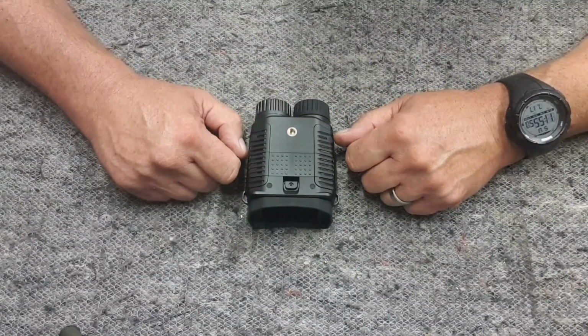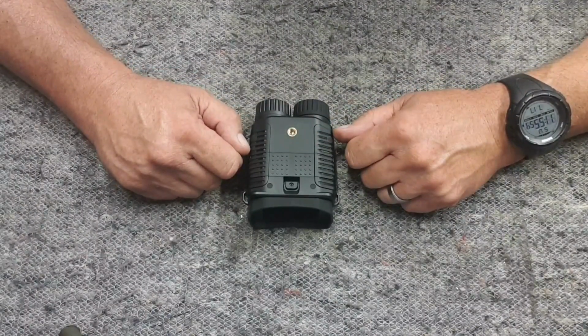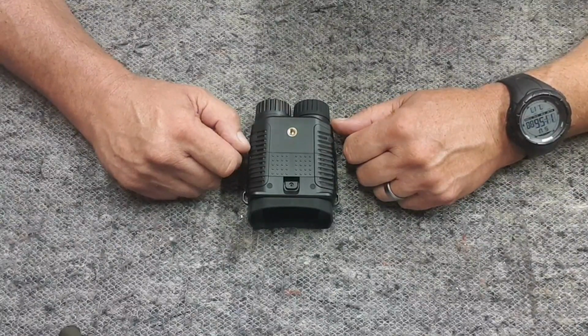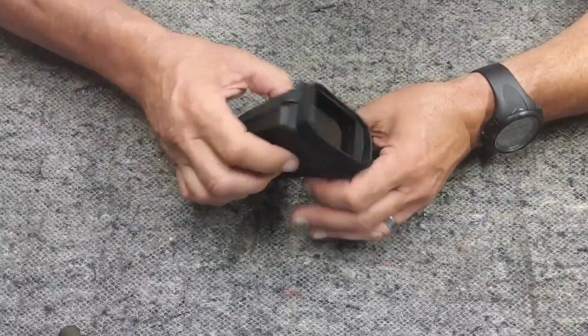Really handy for when you're using these for spotting. If you don't want to keep getting them in and out of your pocket, you can just put them on a tripod where you are and keep looking through them without faffing about.